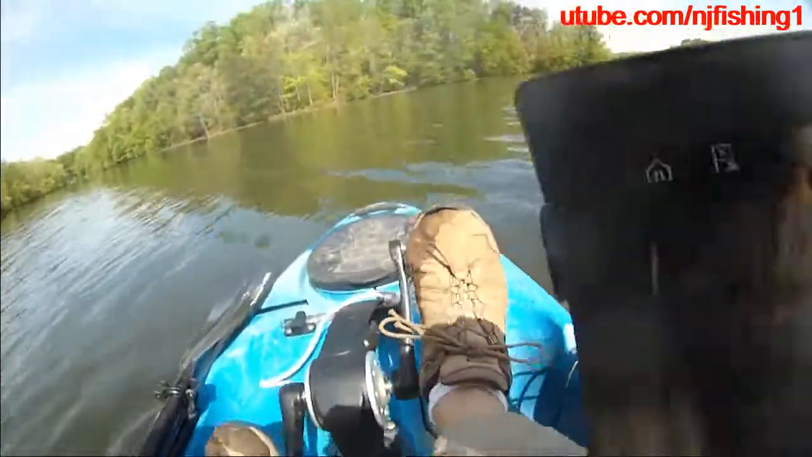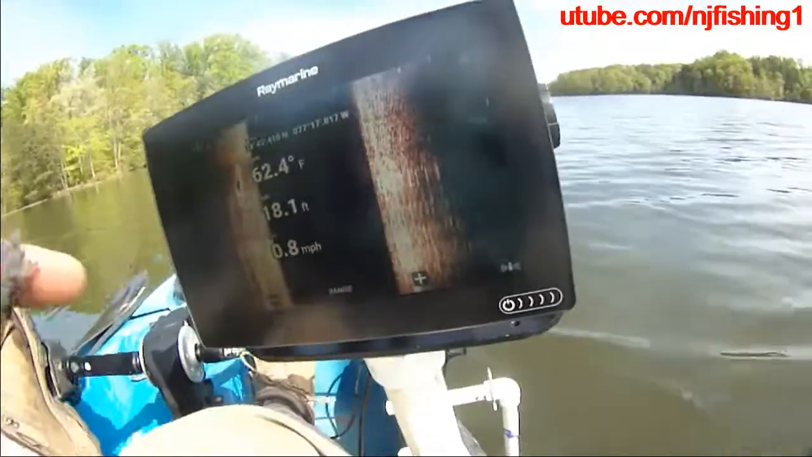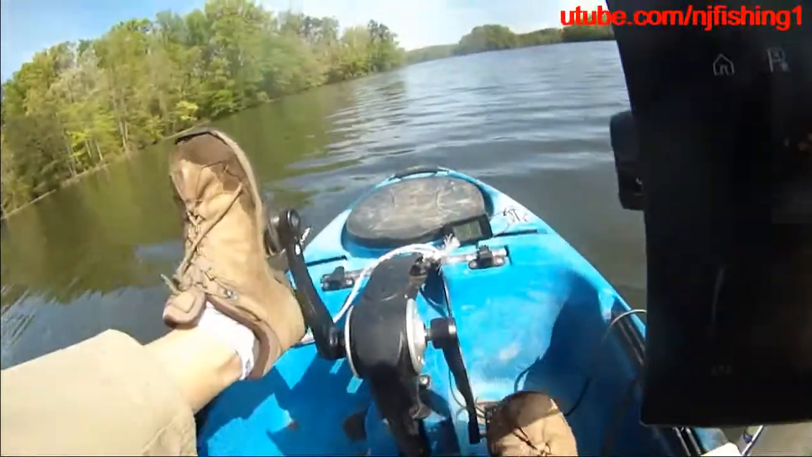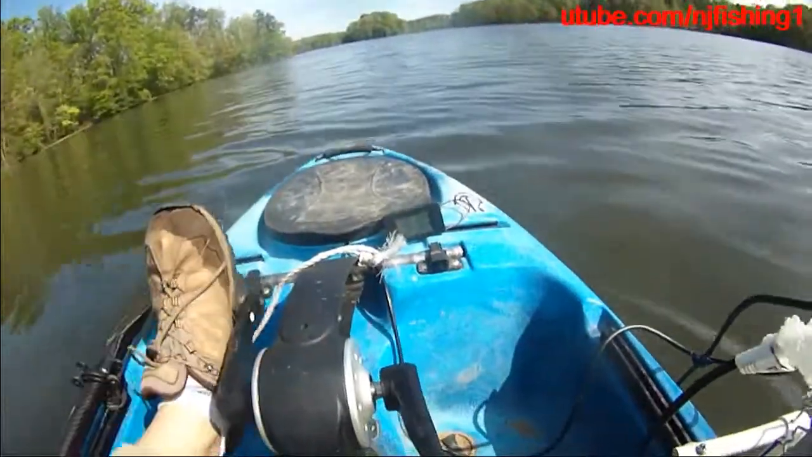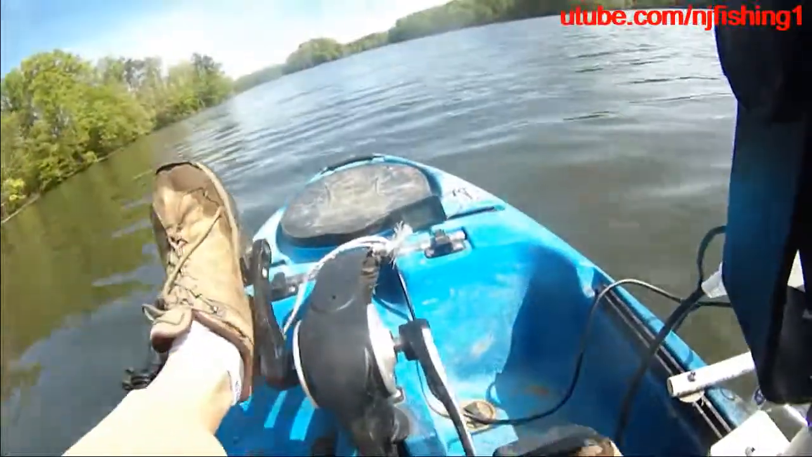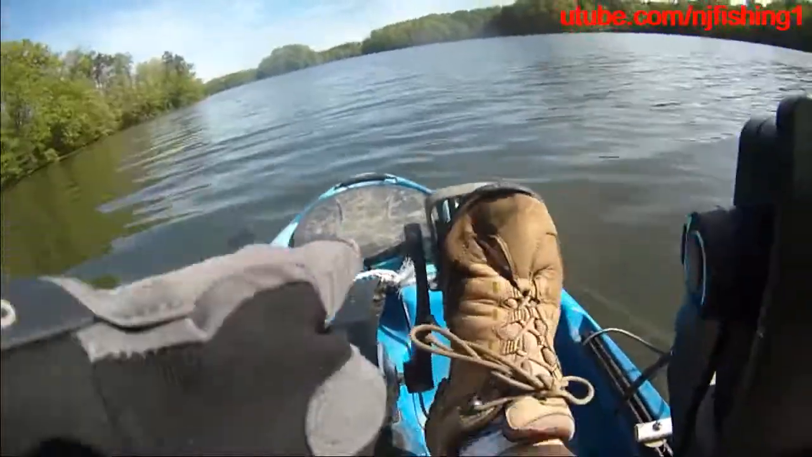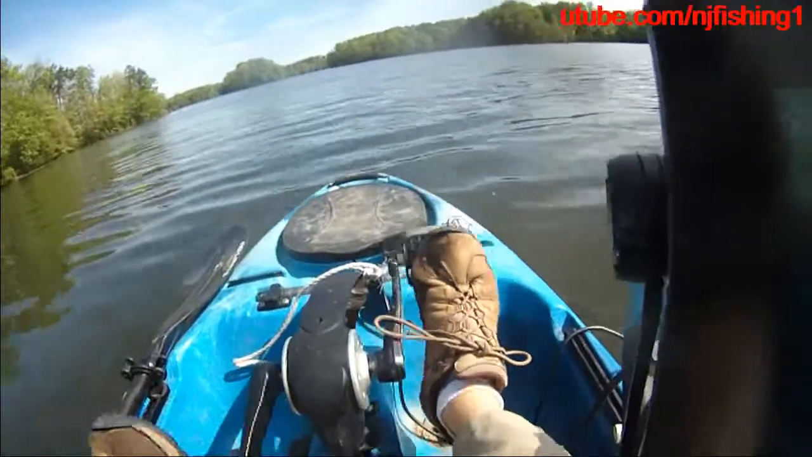Oh yeah, you can see the power when I pedal this thing, and I'm only going 0.8 miles per hour, and my power is burning 11.3 watts, 11.3 watts, 11. I'm going 1.1 miles per hour now. My power is doing 10.8 watts, 11 watts. I know it's a little bit small in the front of the kayak, but I'm just reading the watts, the power, to you, 10.9